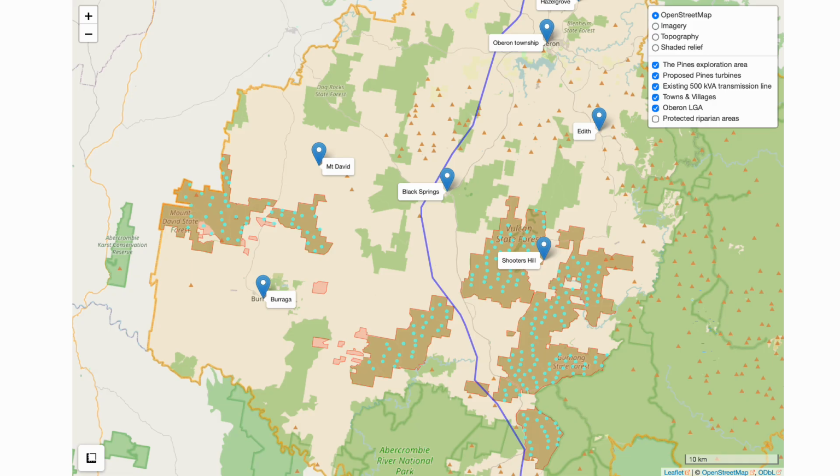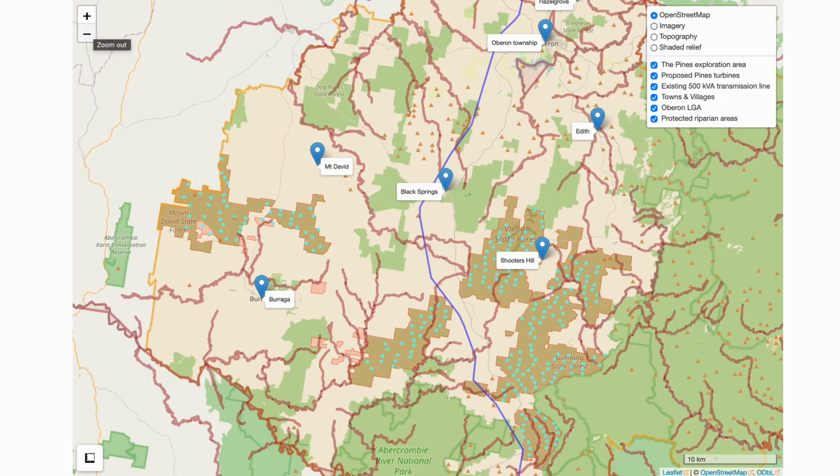So this is a map of Oberon, and the green dots you can see are proposed wind turbine locations. Yes, there's a lot of them in the brown areas, which are pine plantation areas, state forests. But if we overlay that with the gazetted protected riparian areas, you can see that there's quite a lot through the pine forest. But in fact, even these gazetted areas are very incomplete, we found.